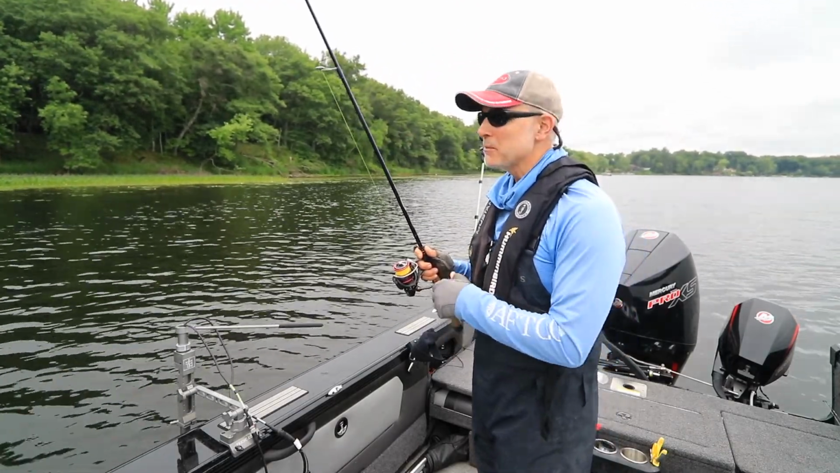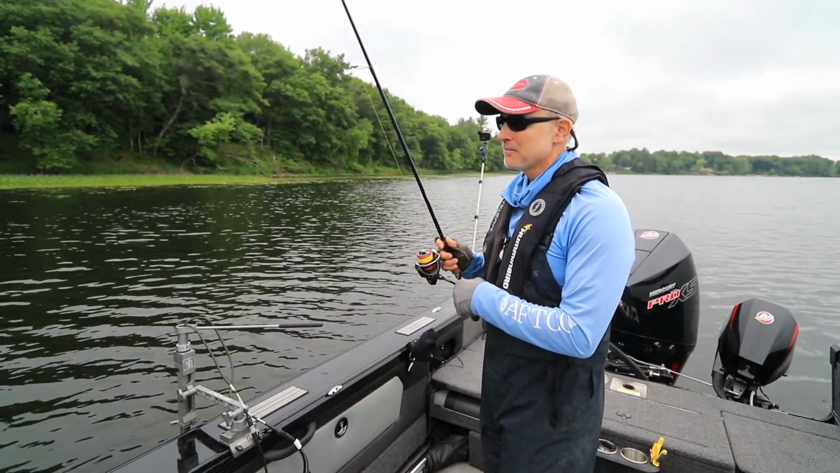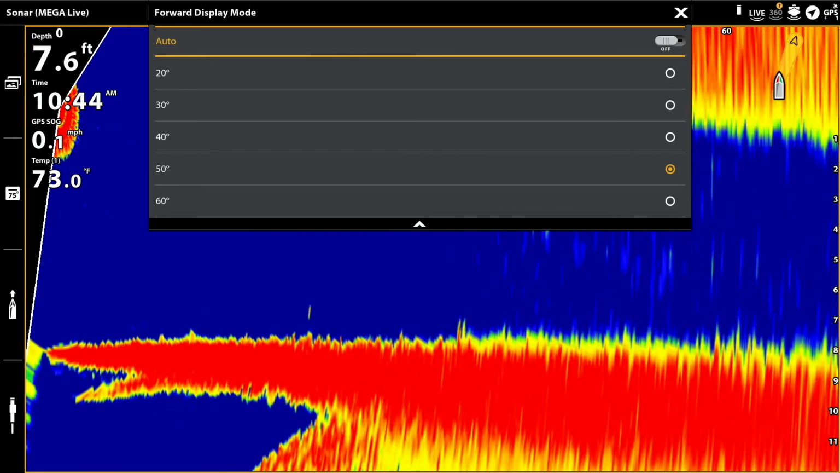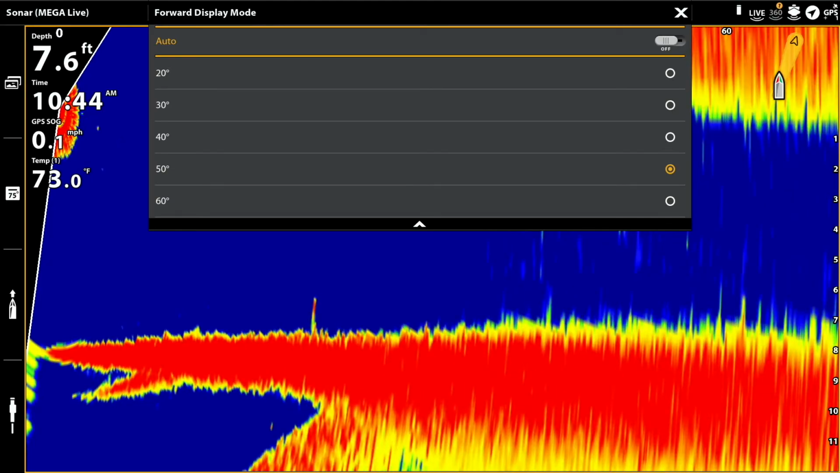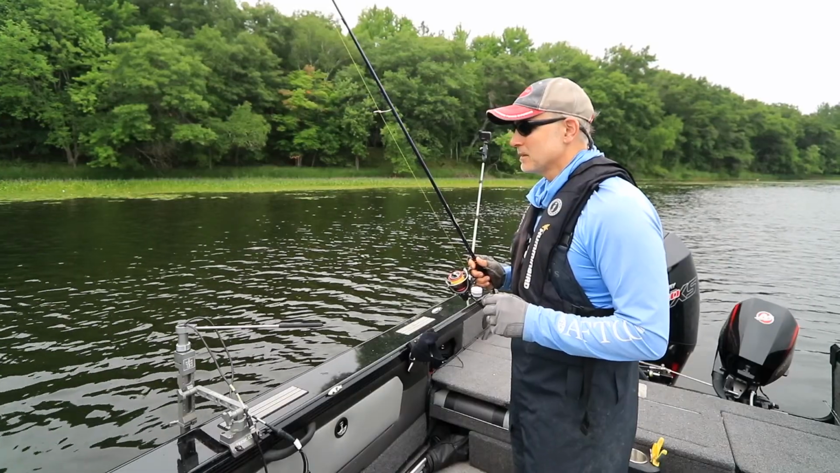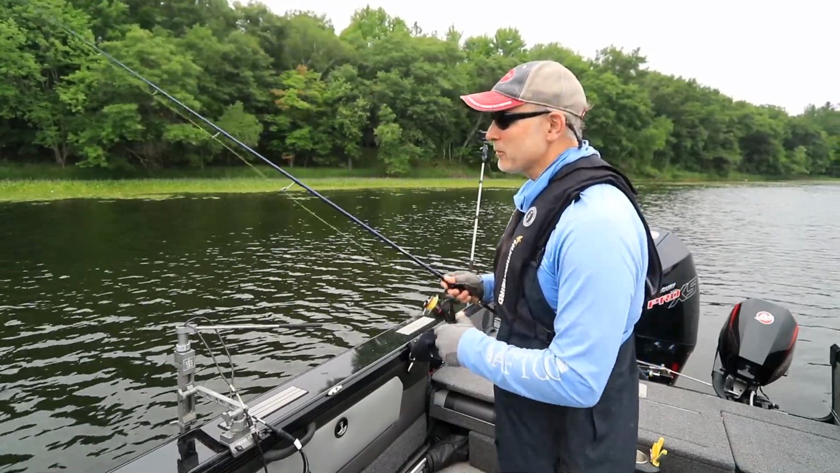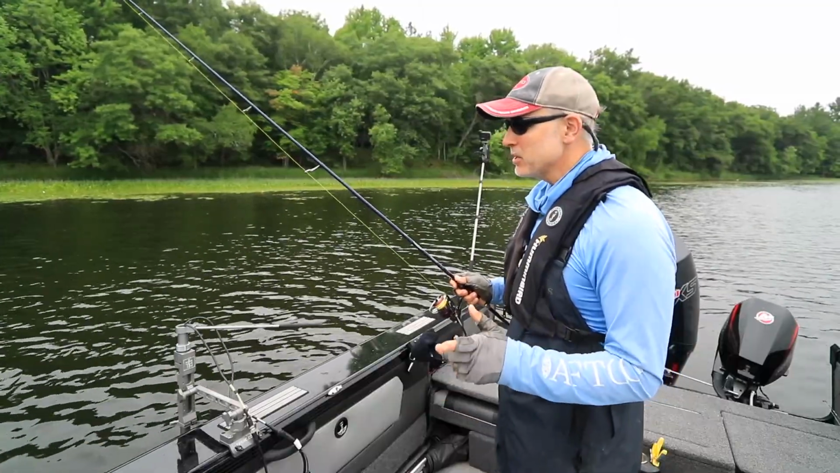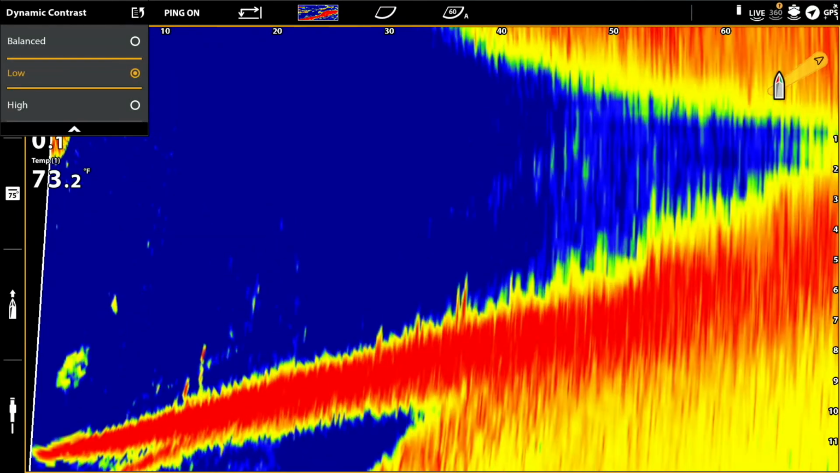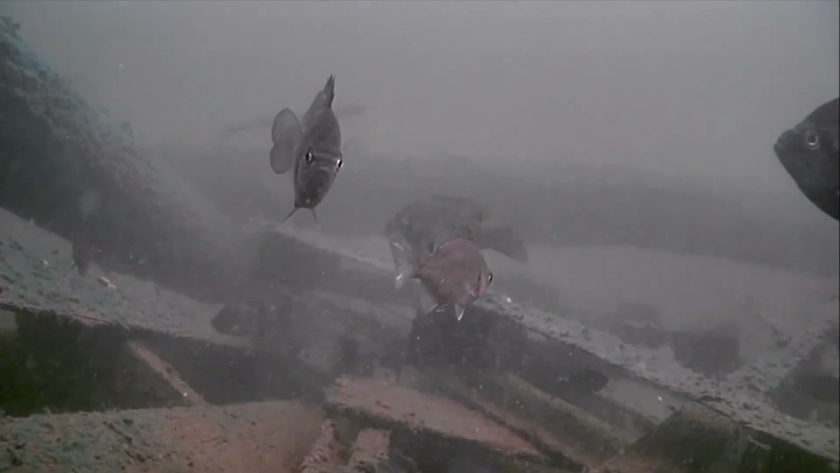For my forward display mode, I'm using the auto setting. When I choose auto, I'm asking the system to use inputs from the AHRS sensors that are built into that MEGA Live transducer to set the appropriate forward display angle. I'll configure the rest of my settings by starting with my dynamic contrast value, and here I'm using a dynamic contrast of low. Low dynamic contrast is what I'm going to choose anytime I'm in a relatively clear or clean water environment, and certainly this lake has really nice water clarity, so it's really good for a low dynamic contrast.